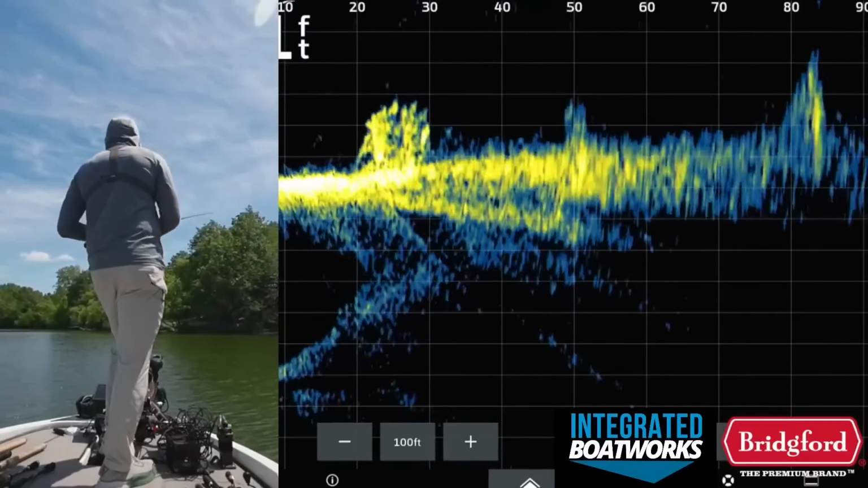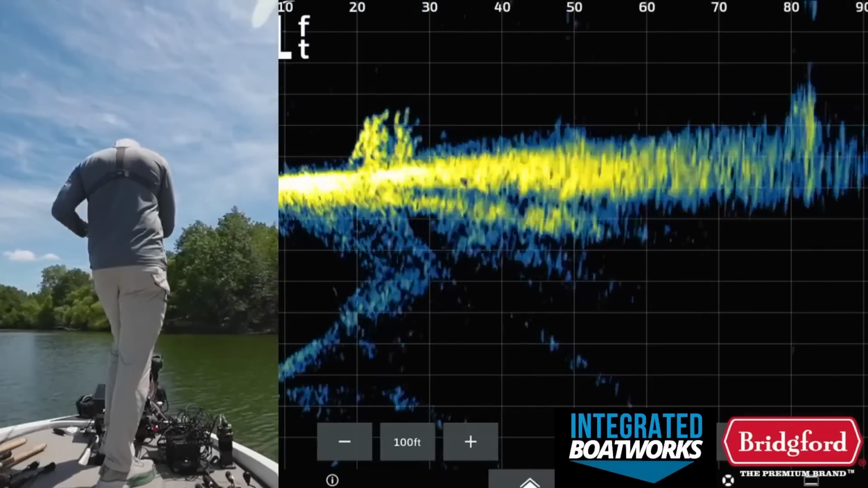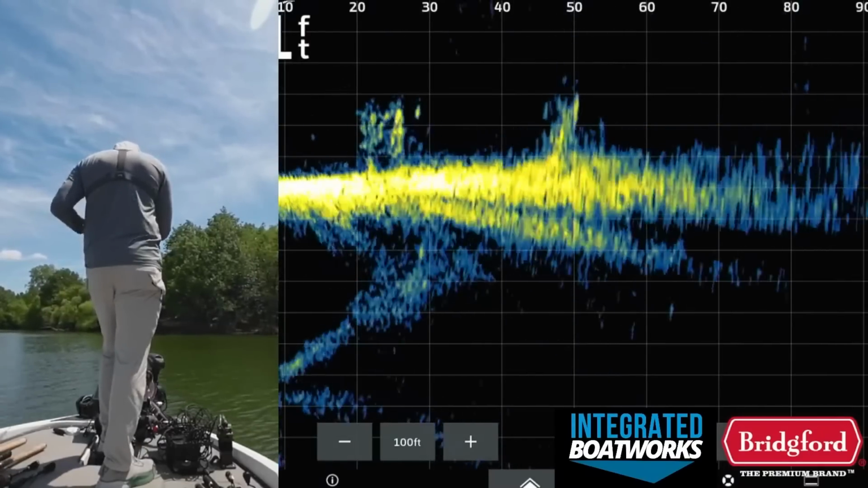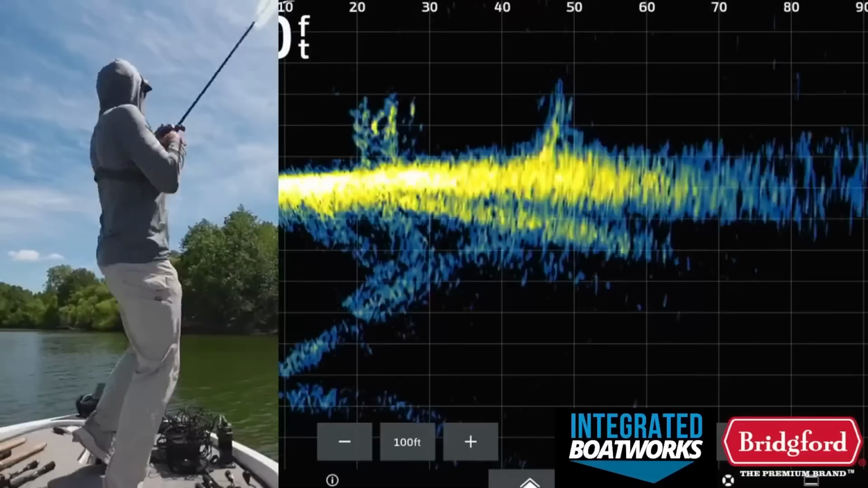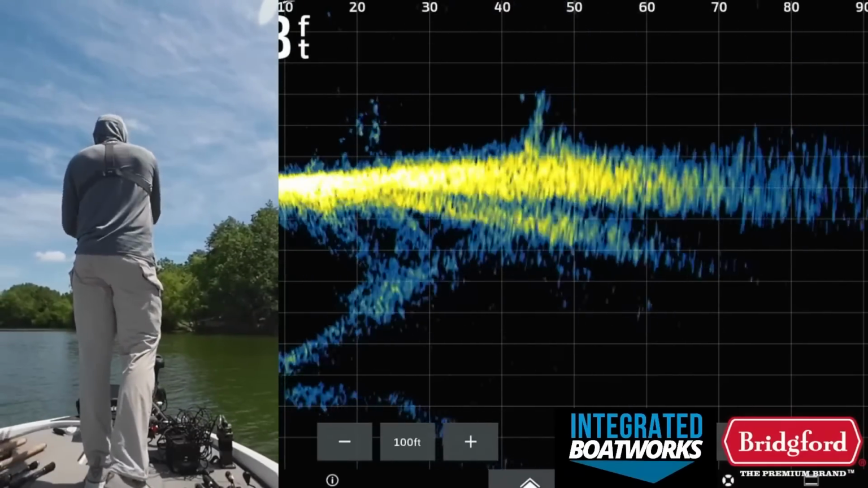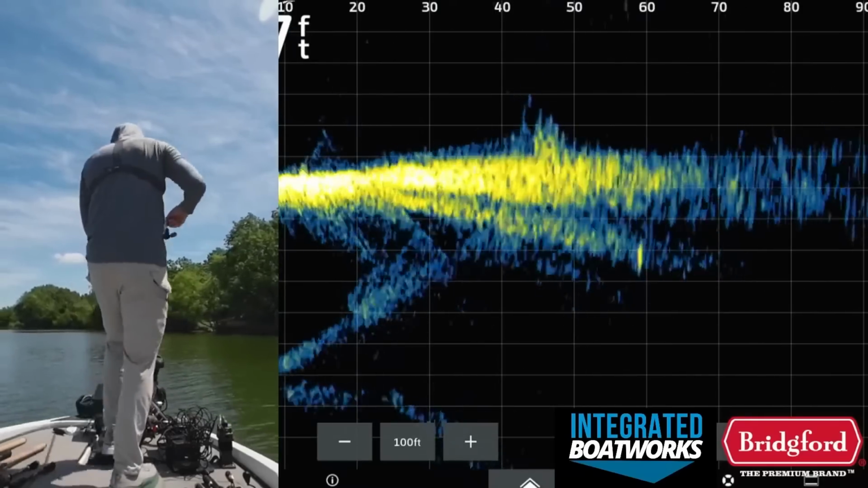I'm in that pile right now. Come on, fish. Pulled that thing hard too, and there's little ones in this pile. And these piles right here, there's just some little ones.